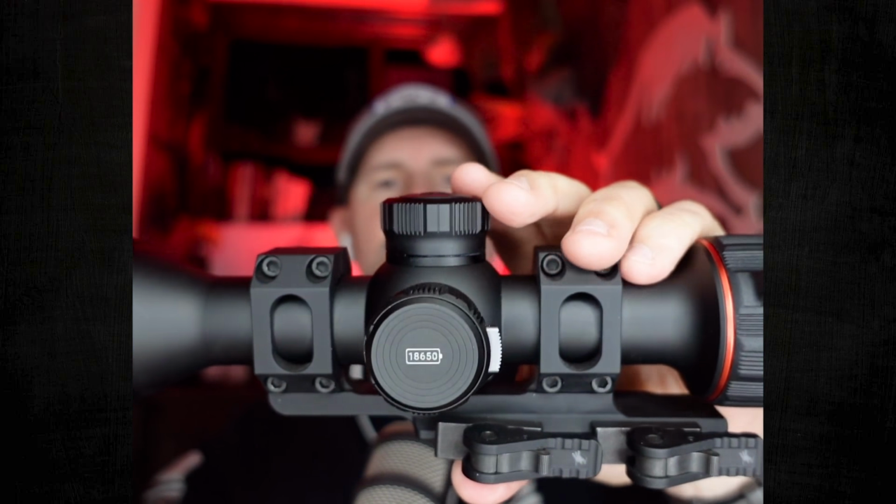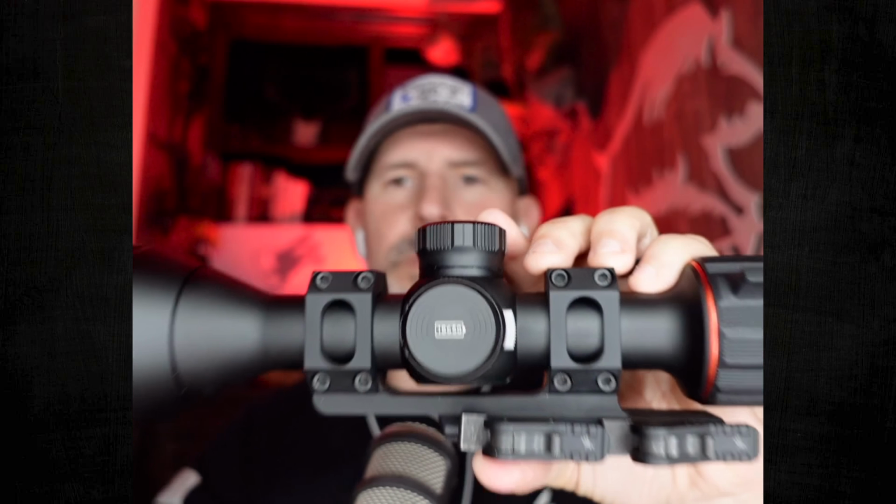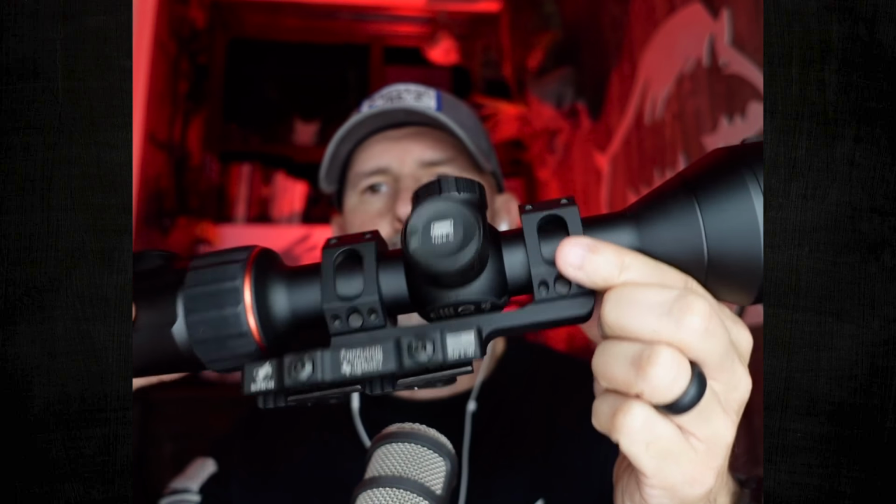Jason mentioned your battery door here on the side. It's got a little button lever where it just flips out. The battery slides in and out, and then your USB-C plug is on this side. I do have it in the American Defense Manufacturing mount. This is a 2-throw lever QD mount, the same recon mount that we put on just about every other 30 millimeter tube scope.